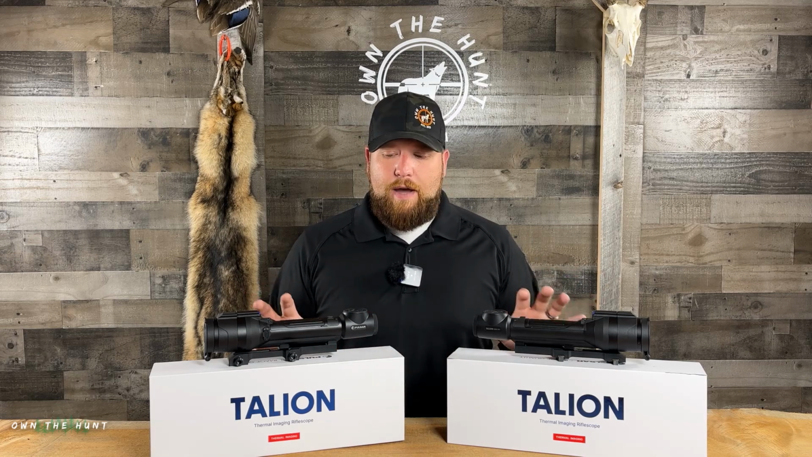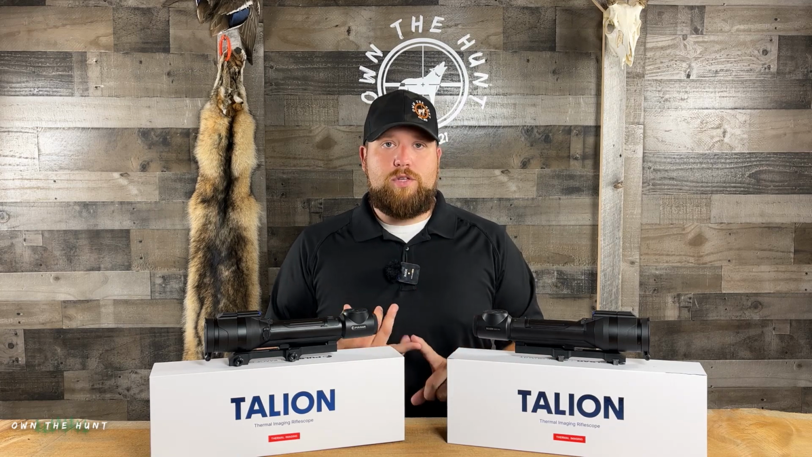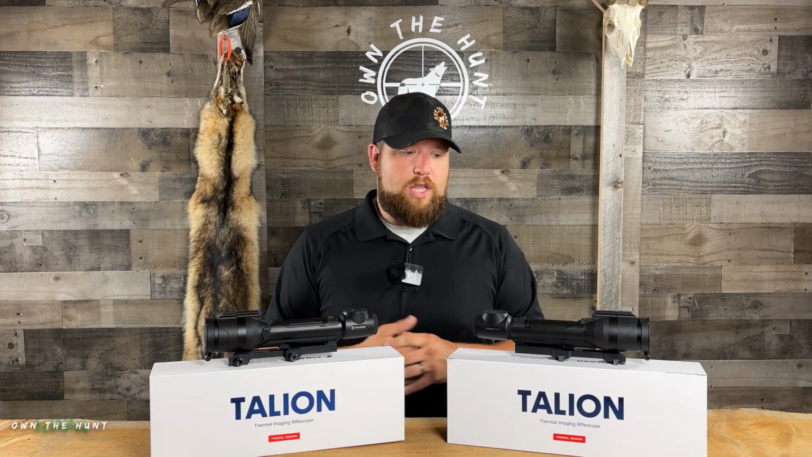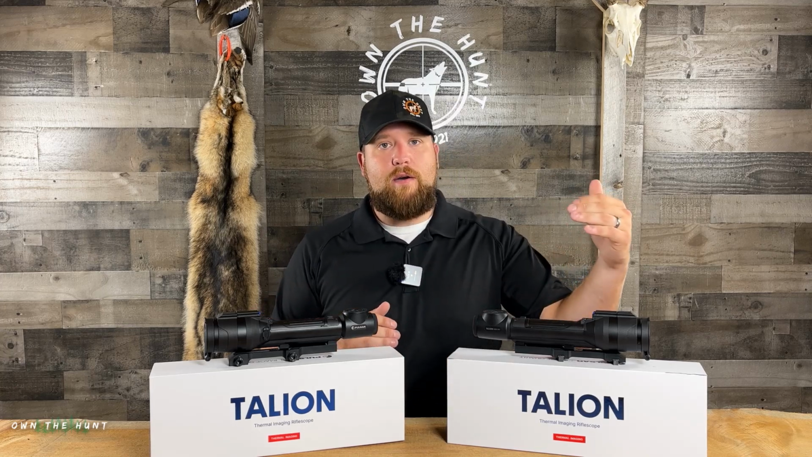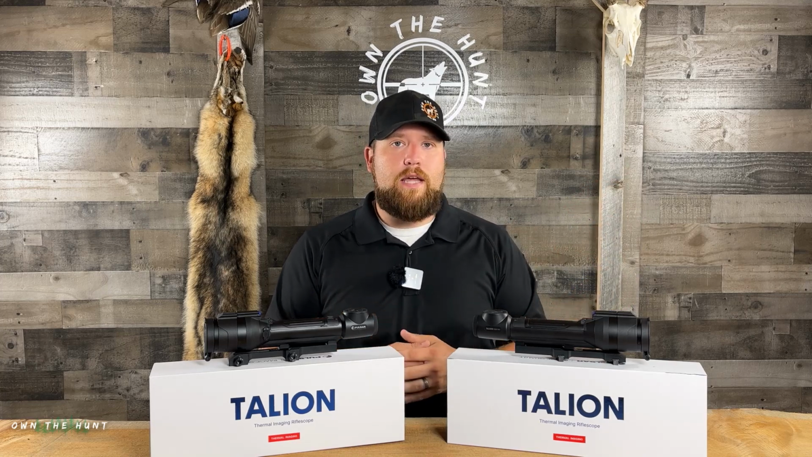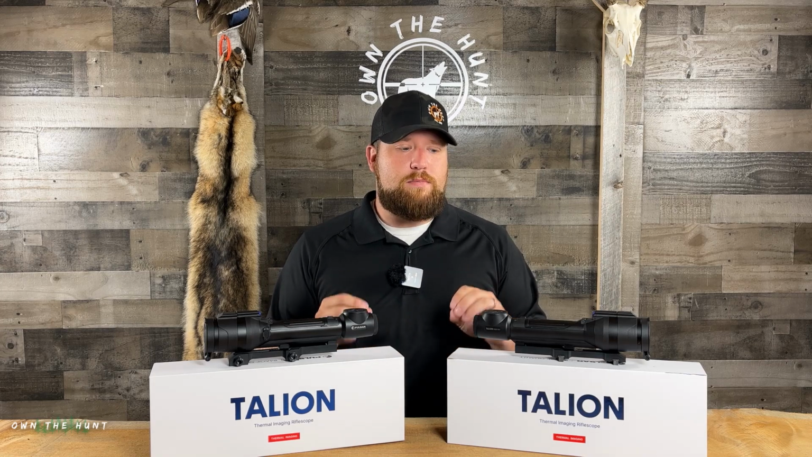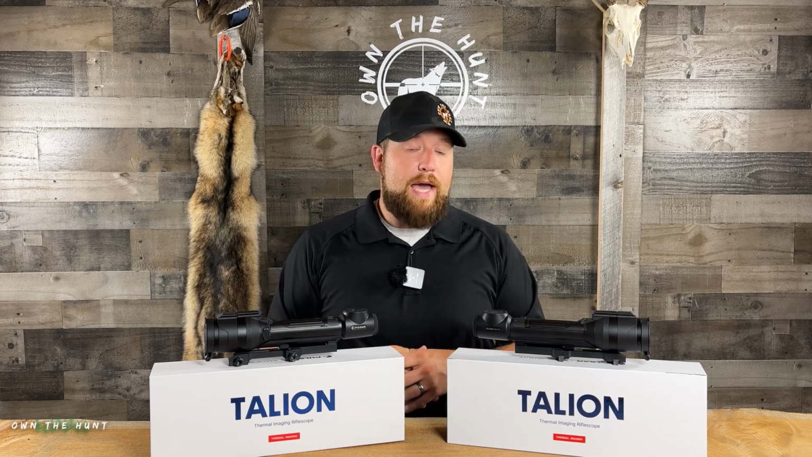So this scope is more geared towards your hog hunters or closer range coyote hunting, and that's pretty much that. Once you step these up from 2.5 to 5 power and then to 10 power, actually I think they max out at 10 power, I believe. These are going to degrade pretty substantially at that highest digital magnification. So keep that in mind.